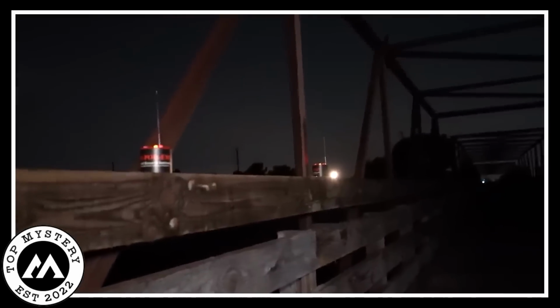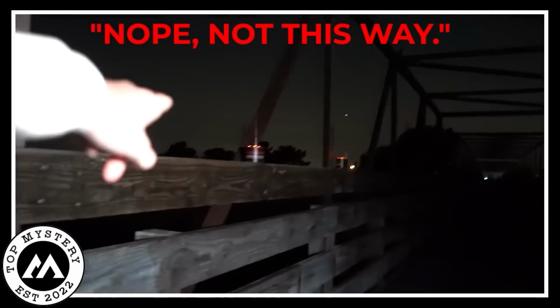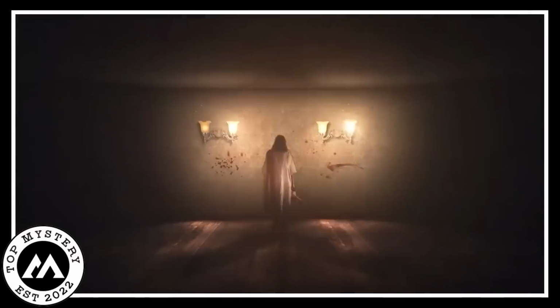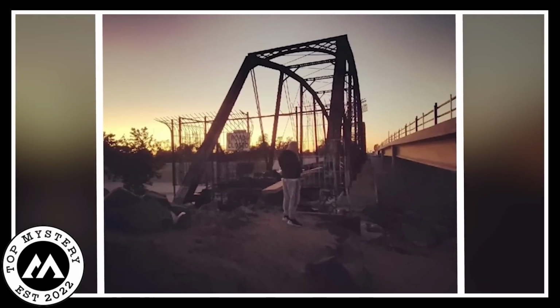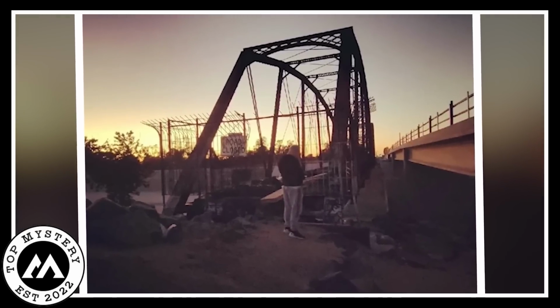Some folks have experienced an invisible force that prevents them from crossing the bridge. It's as if an unseen hand is saying, "Nope, not this way." So they're forced to find an alternative route to cross the river. Now, whether you believe in ghosts or not, there's something undeniably intriguing about a place with such mysterious stories.